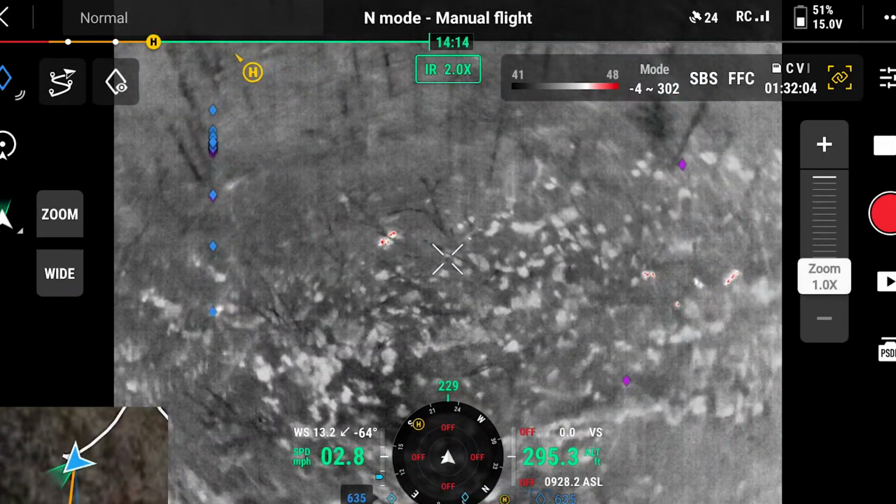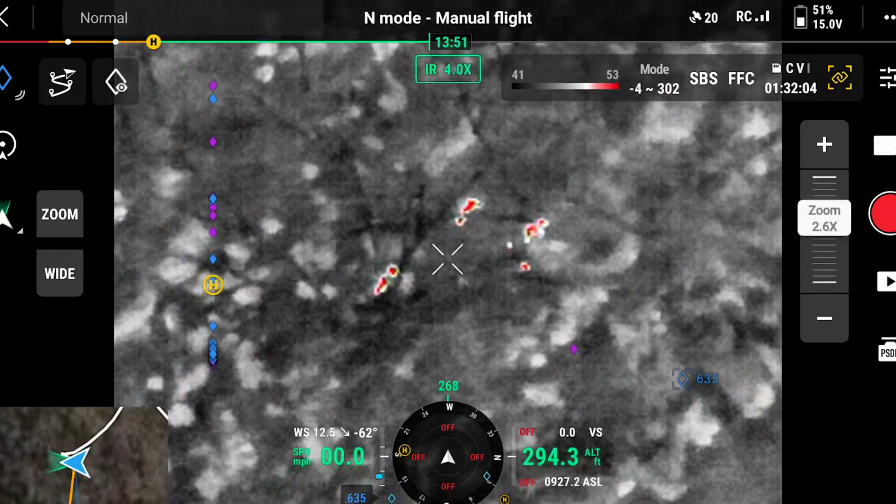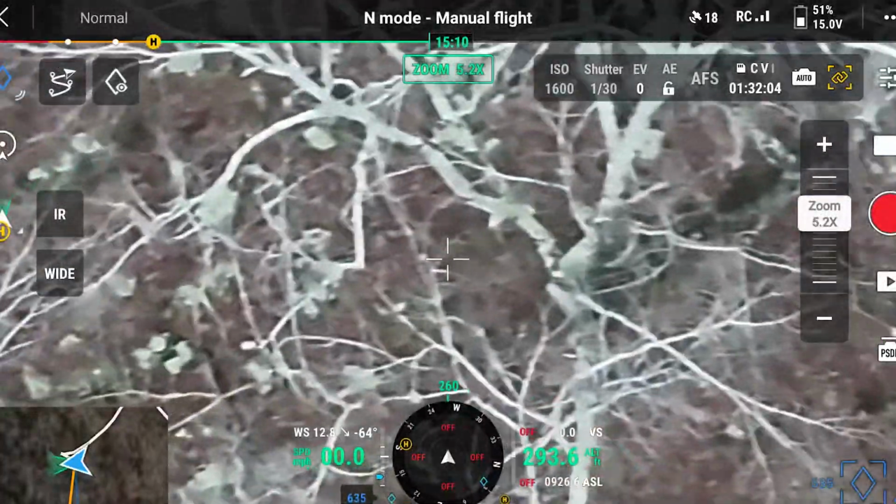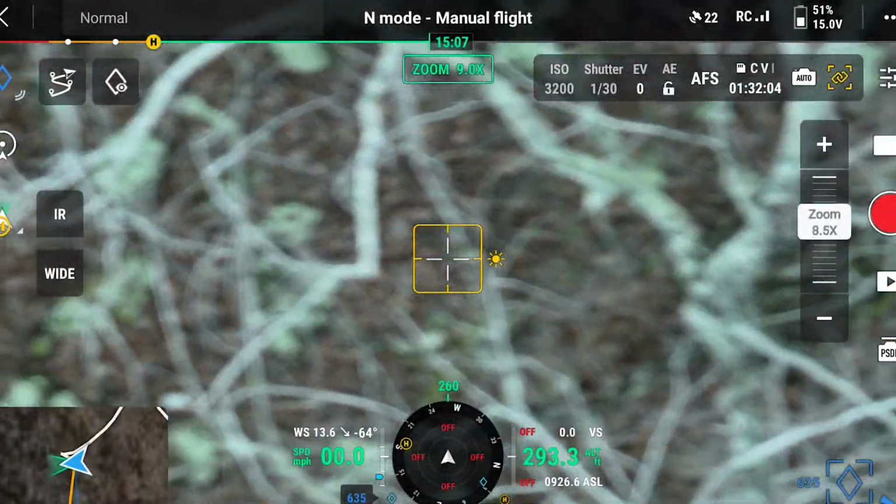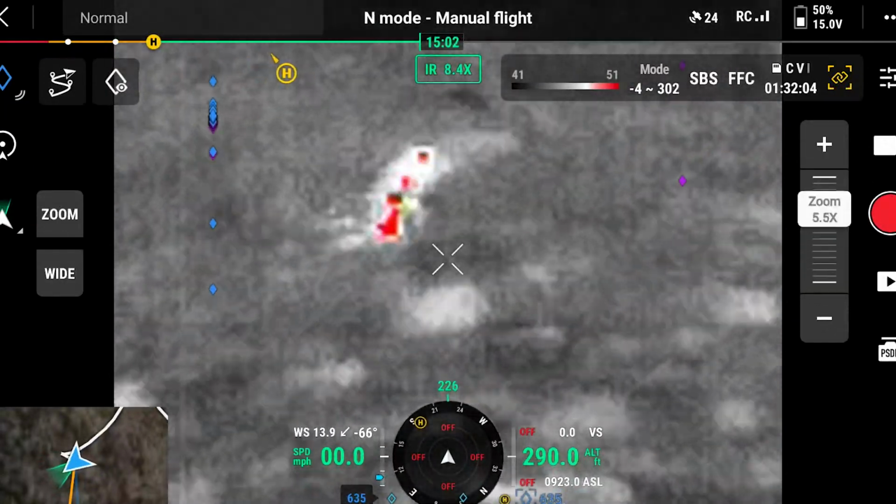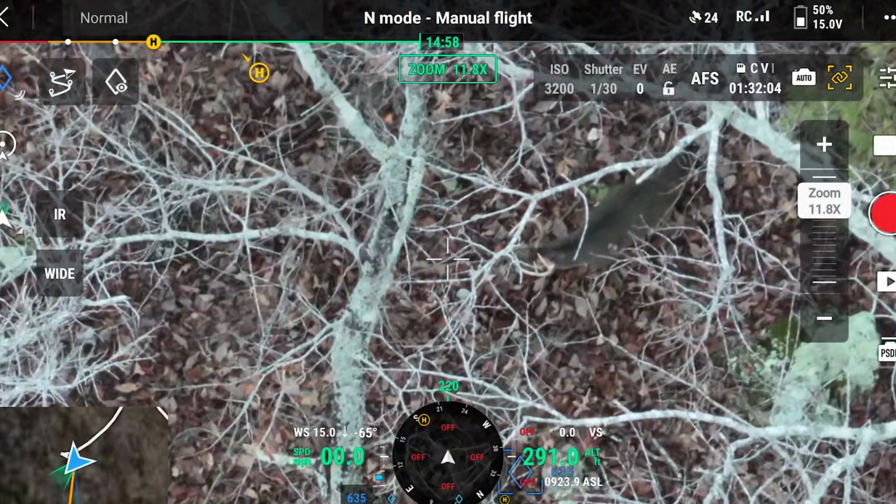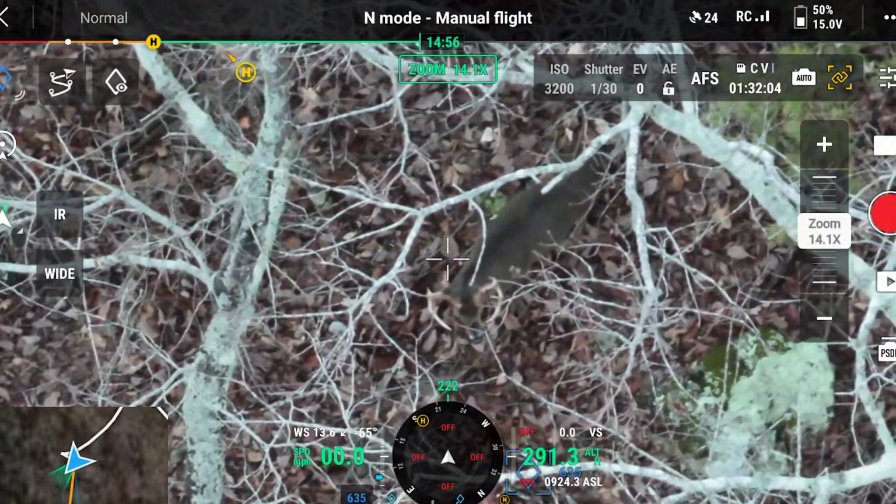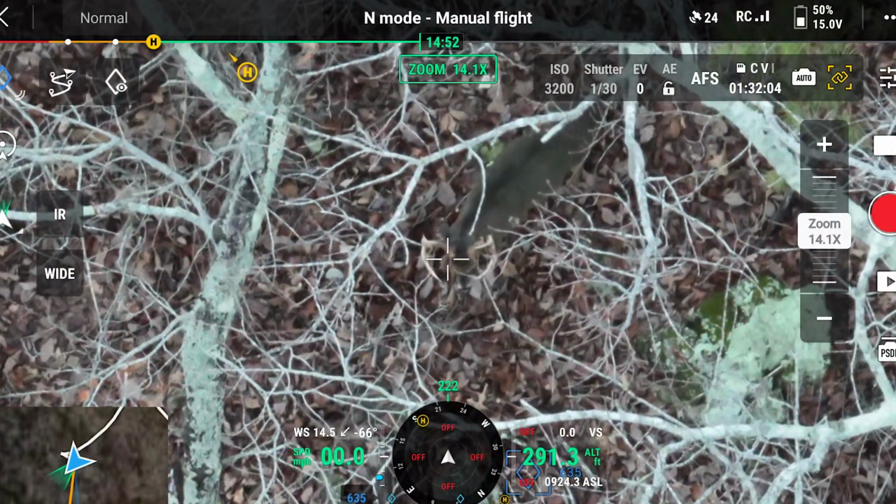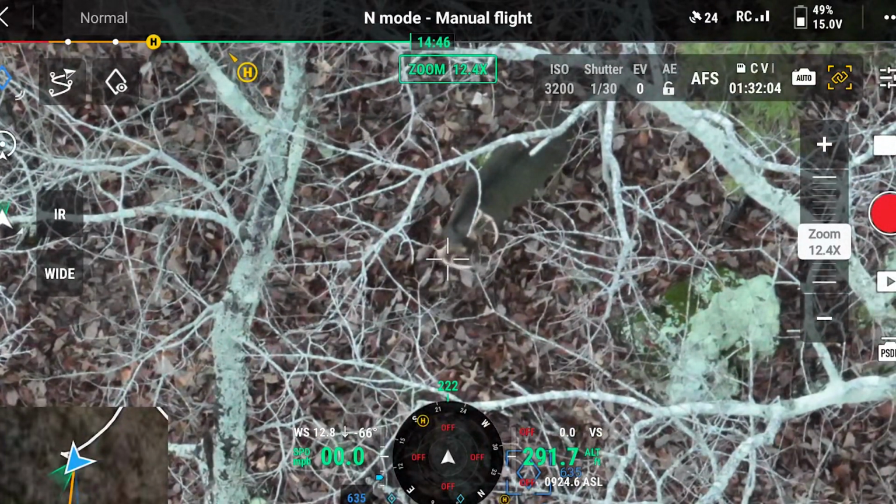Two or three. Oh man, what is this? Okay, just a bunch of dudes. But I saw this one up here. Just want to see. Oh, that's moving too. Oh boy, that's a nice one. Pretty nice. Doesn't seem. Come on.